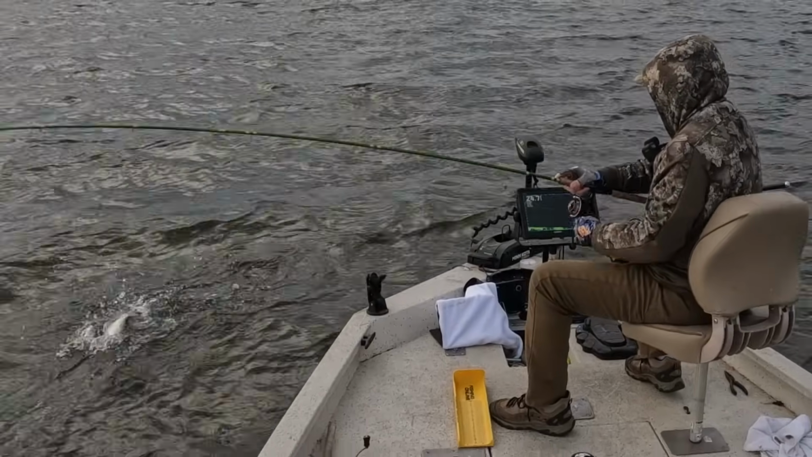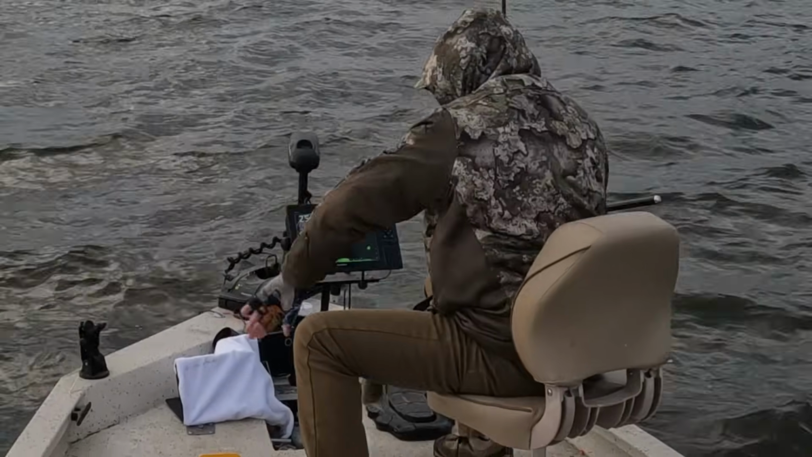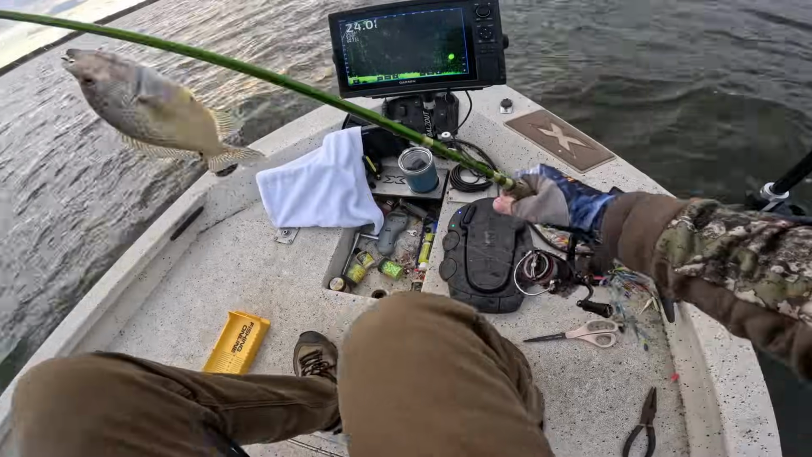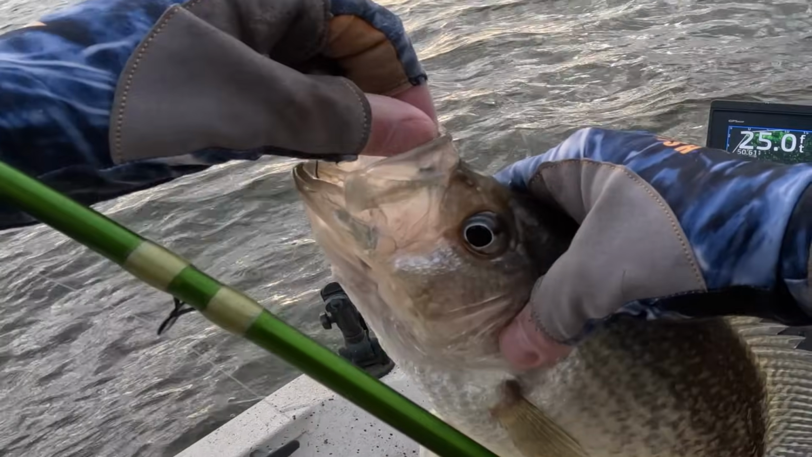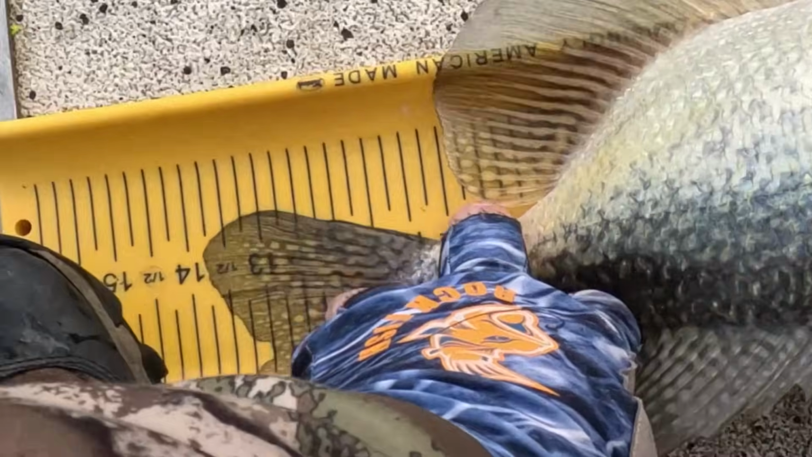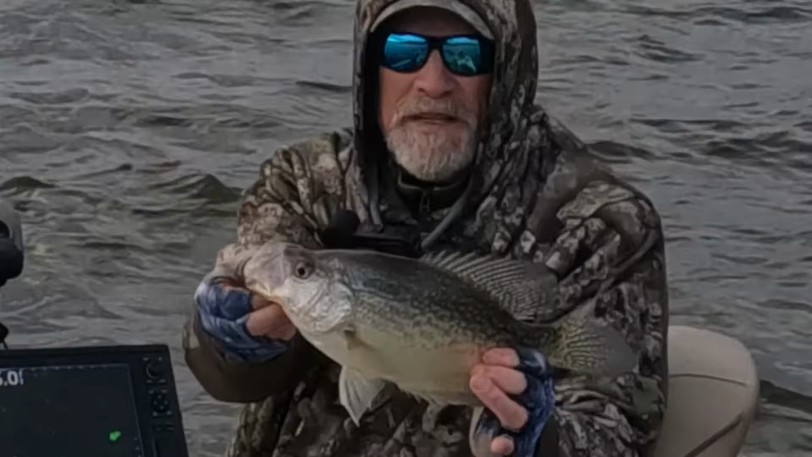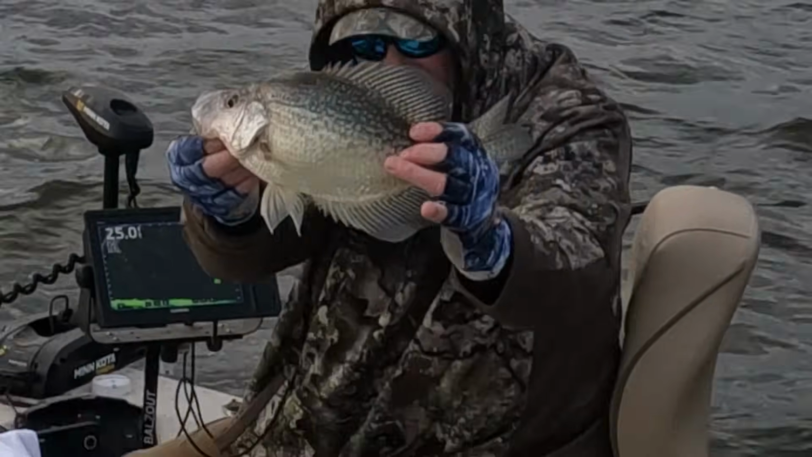17 feet out. Man, it's like making me work for it. Get in this boat, big hog. Get in here. That's exactly what I'm talking about. Look at that toad, man. That sucker's 13 3/4 inch. Black crappie. Yes. Yes.